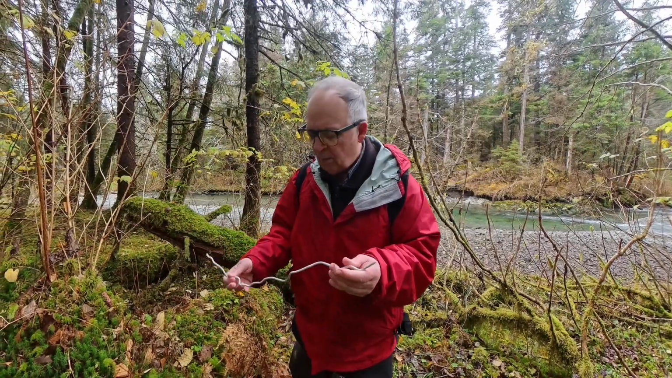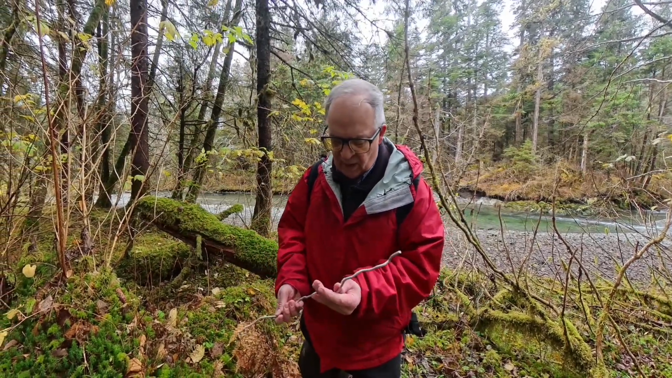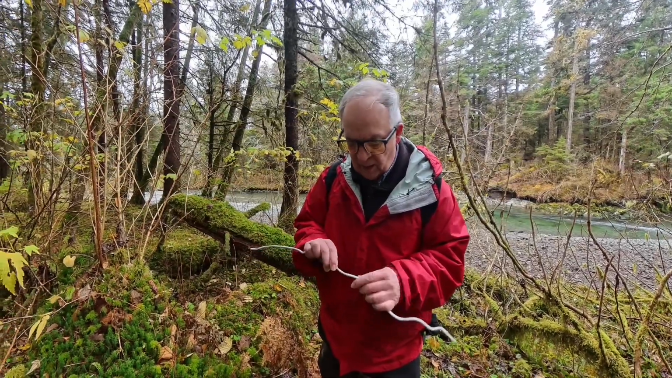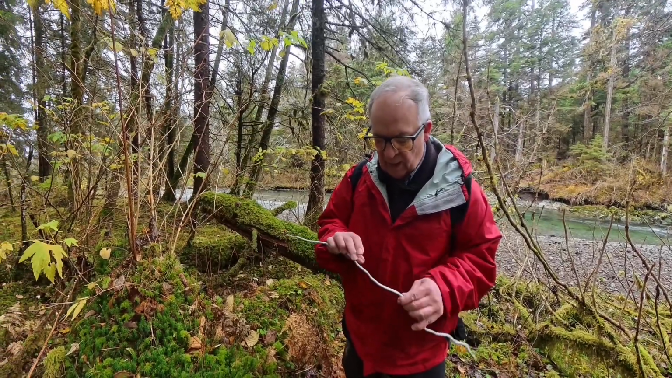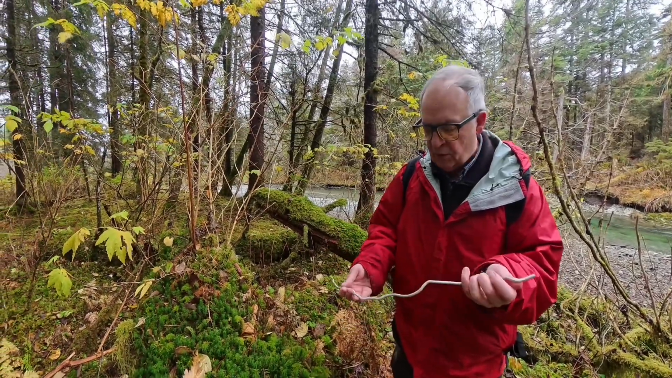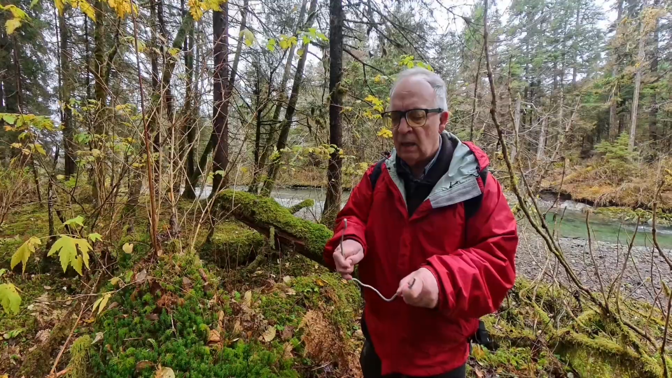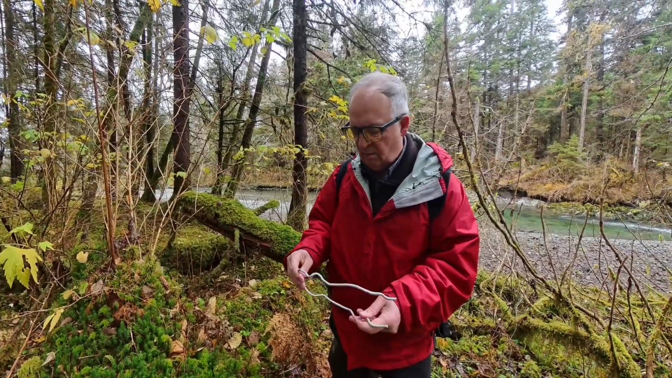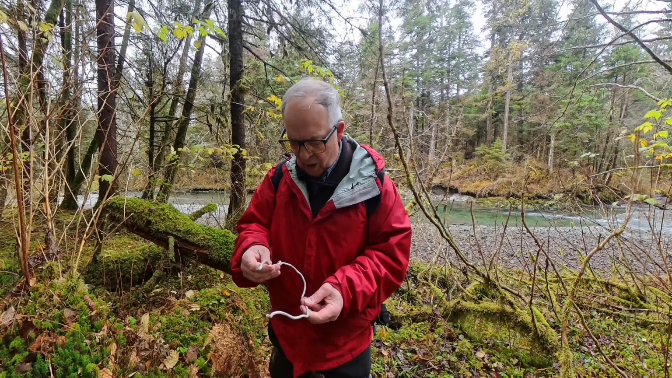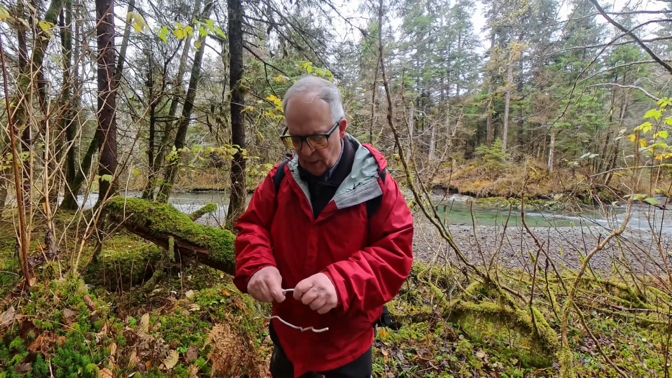Used to find it all the time when I was a kid in the woods in the Cascades, in the Olympics. We used to have telegraph. But I don't know, maybe they were using it to tie a bridge or something. I have no idea. It's strange. Strange wire. Bendable but not breakable.